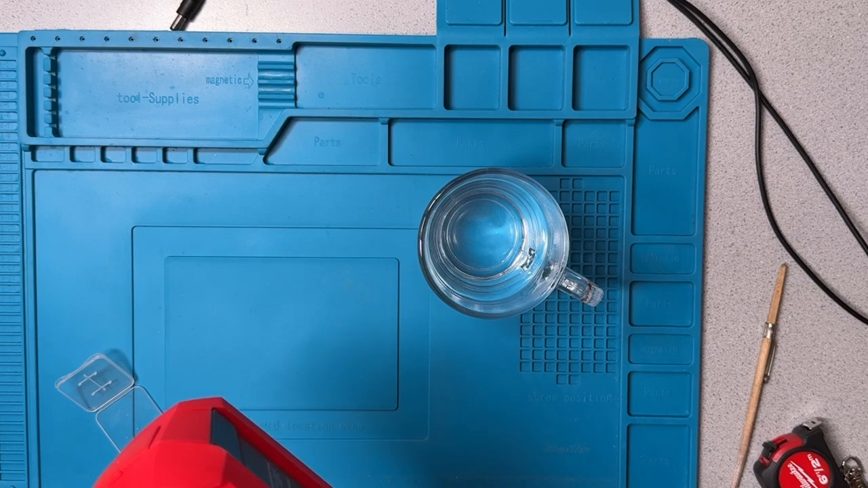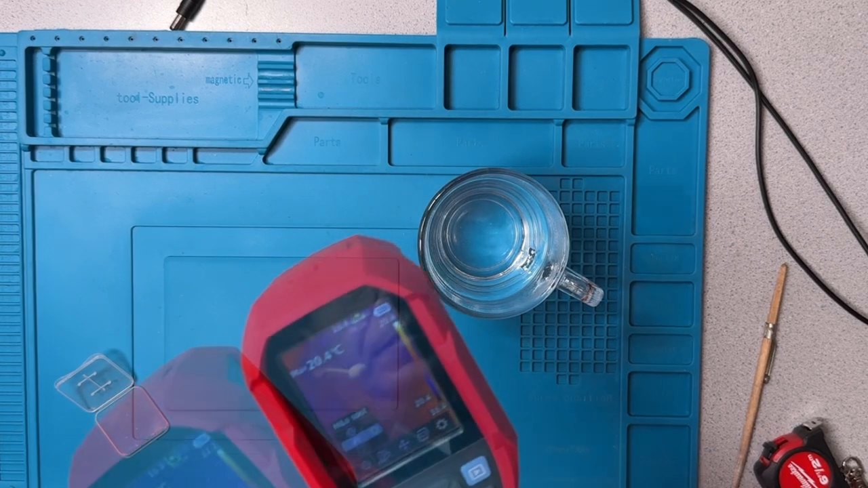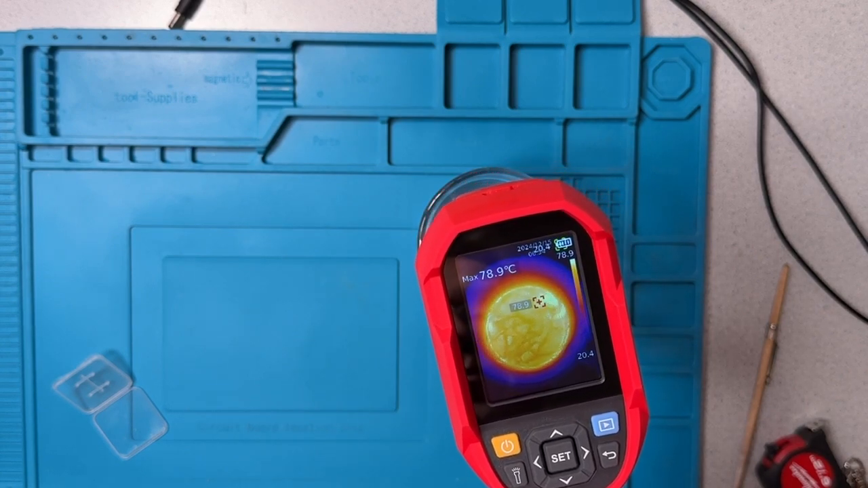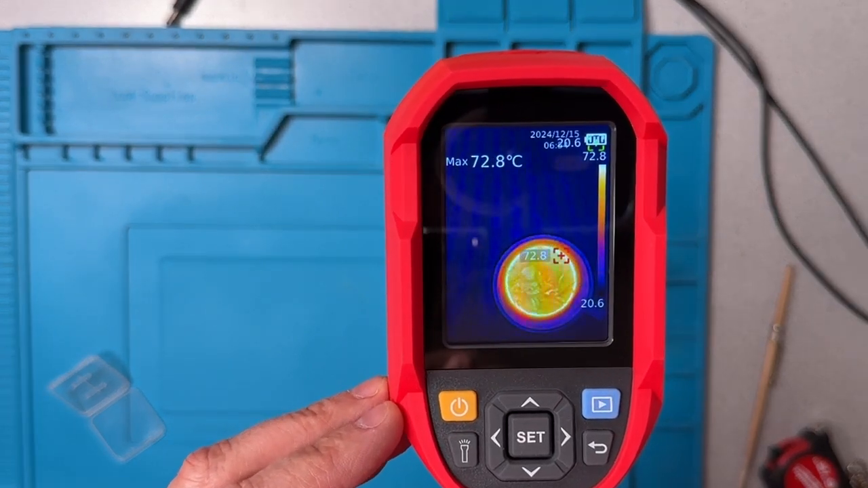And so I just want us to now use that in order to get a sense of how the system works. So by default, when the unit first comes on, ooh, you can see that's pretty cool with the water there. You can see the display. Let's bring that up.